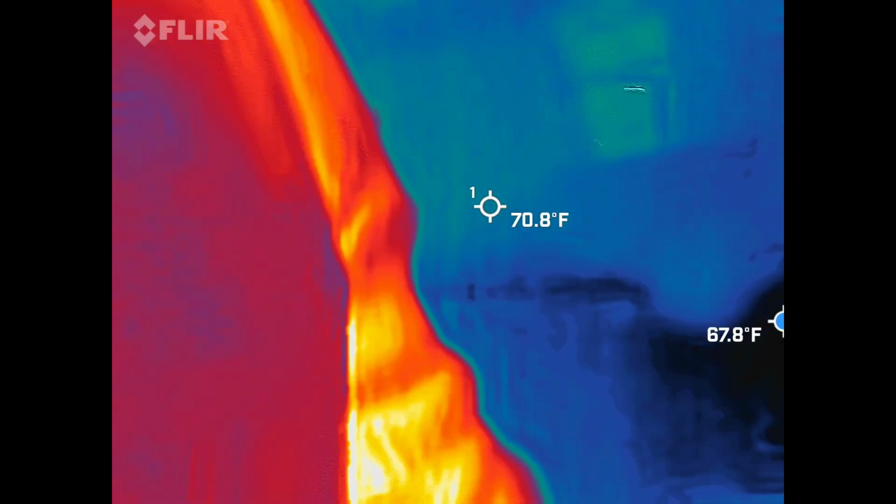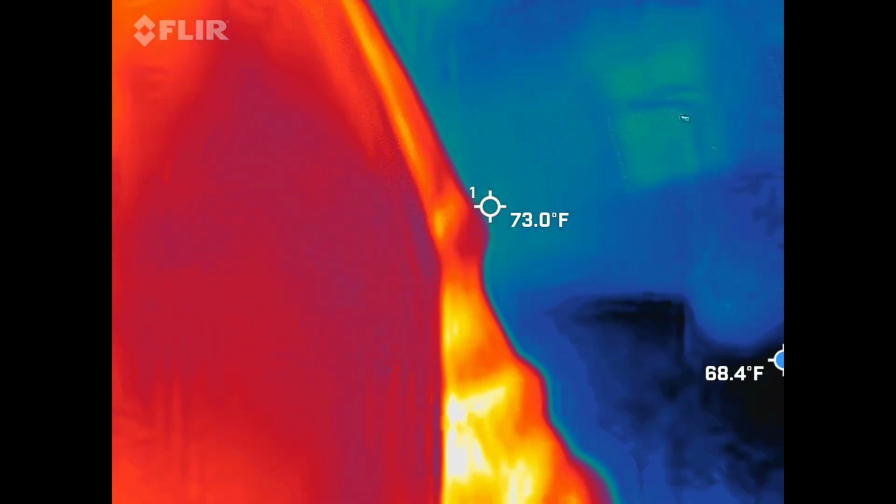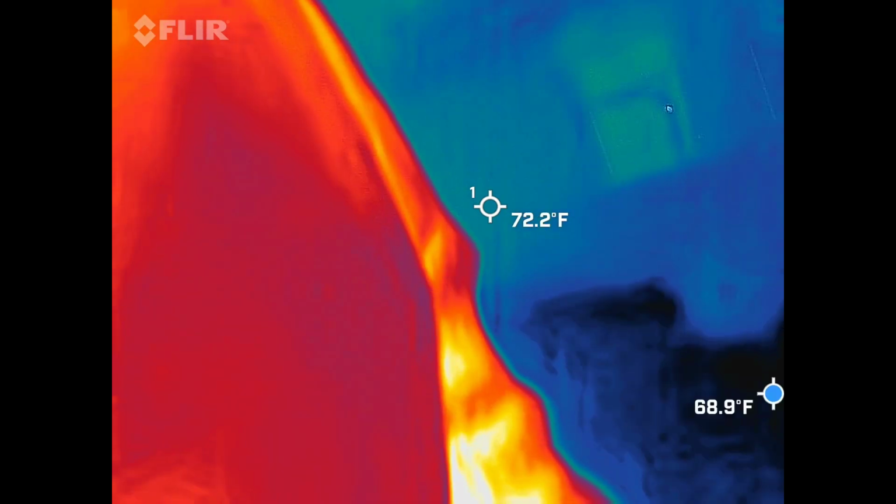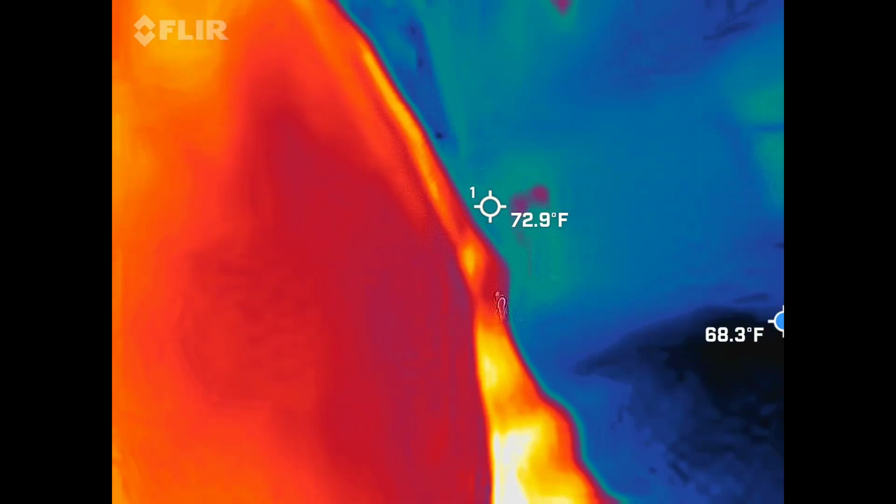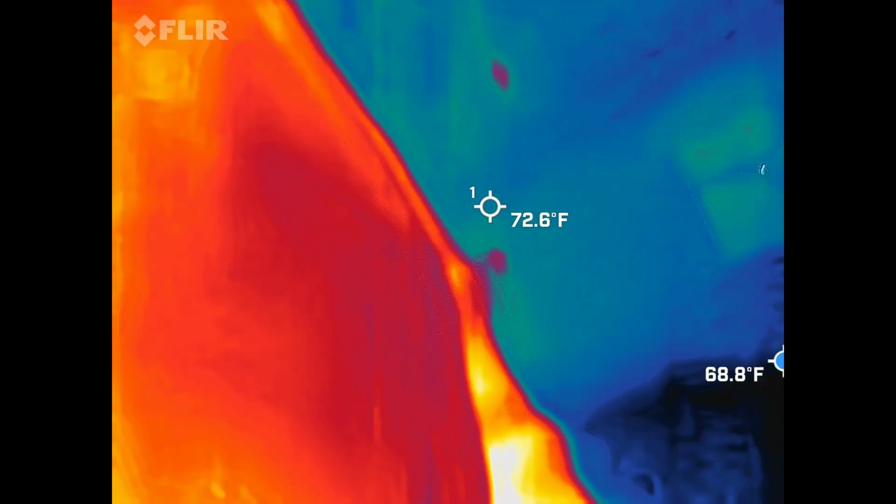I'm looking for 15 plus degree temperature drops. We're about 65 degrees out here ambient tonight, so I'm going to be looking for anything below 50 out of that blue dot. Again, 15 plus degrees usually indicates we might have something going on. Not everything's going to be a ghost with me; you guys are going to see that right away. I'm not a TV show host. You said you don't really watch the TV shows anyway. Those guys exaggerate everything, which is why I like to point out I'm not a TV show host.